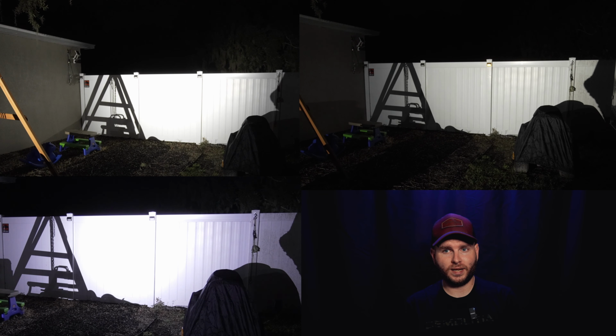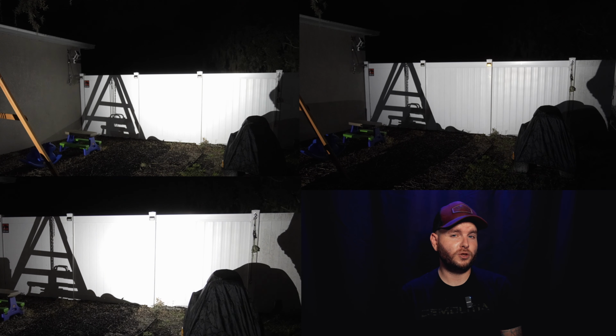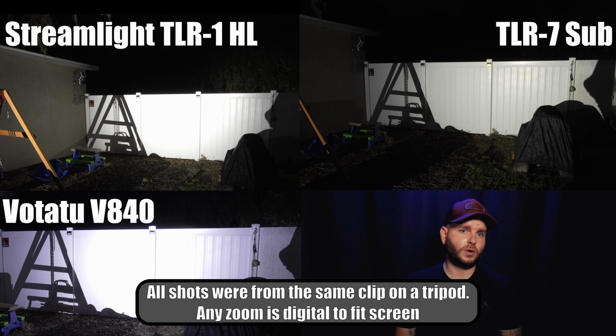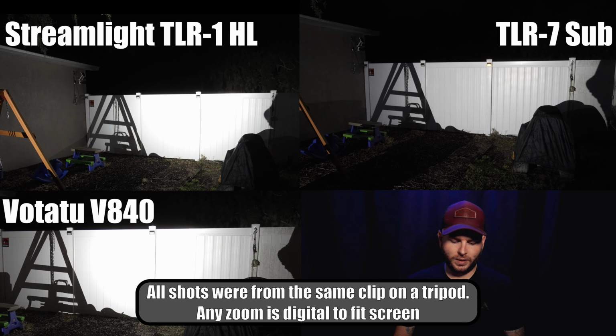Now, for a second, I am not going to say which one is which, so let me know which one you think is which, and then in about a second, I will put the actual flashlight above each window. So let me know if you guys are impressed or not impressed, if you guys don't even like the Streamlights in the first place. But I think compared to these ones, the Votatu is actually doing pretty well.